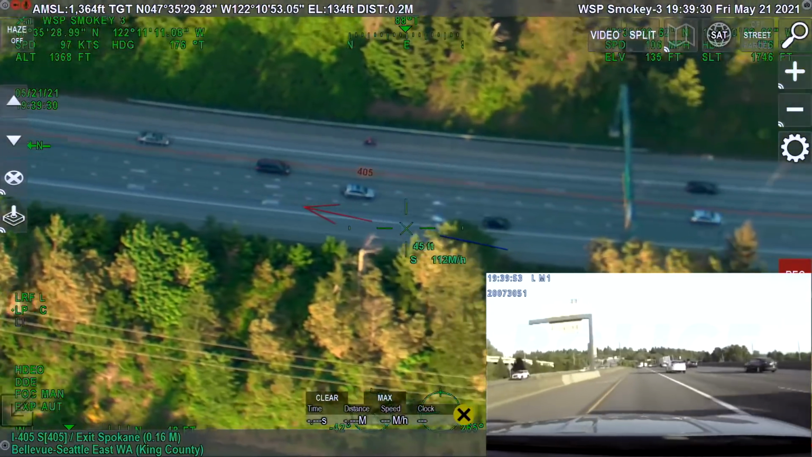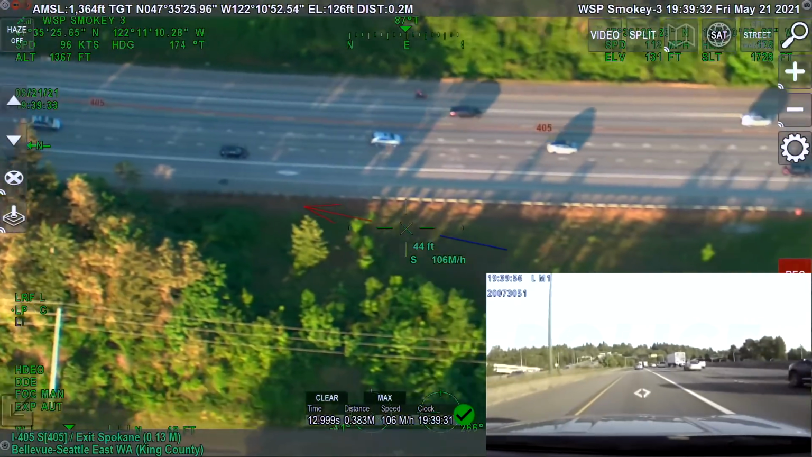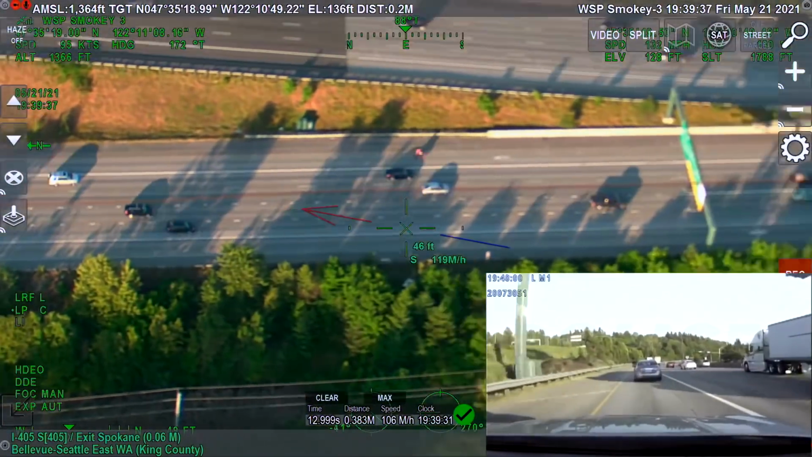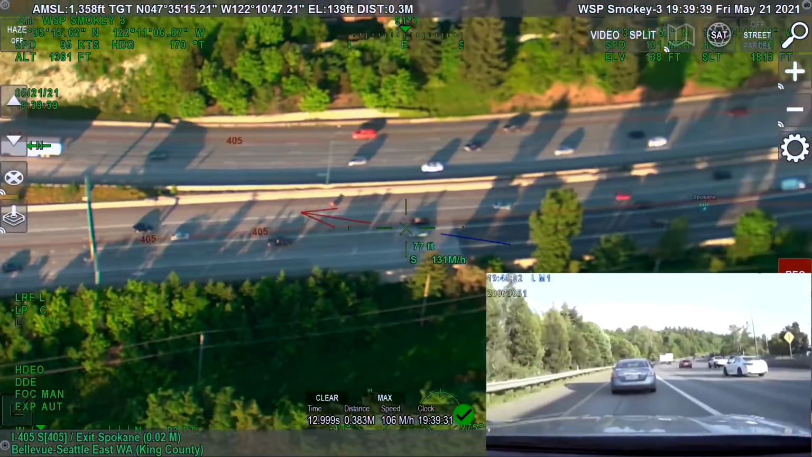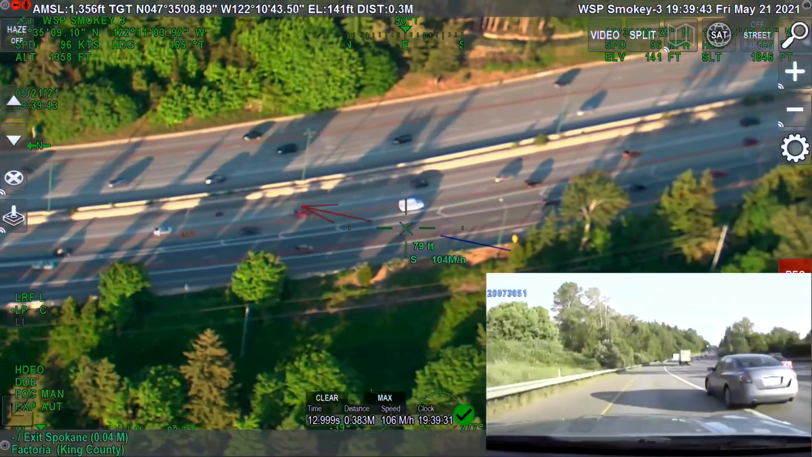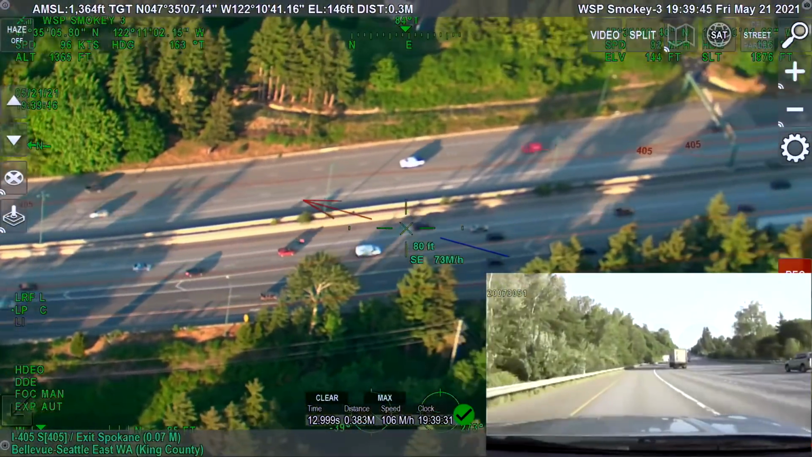Southeast 8, no visual yet. Just quarter mile. Sorry, quarter mile from I-90 right now. Still in the HOV lane, he's using all lanes to pass, we just slow down.